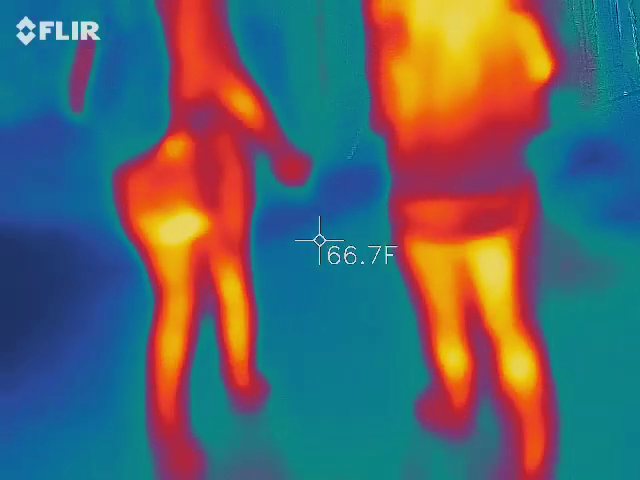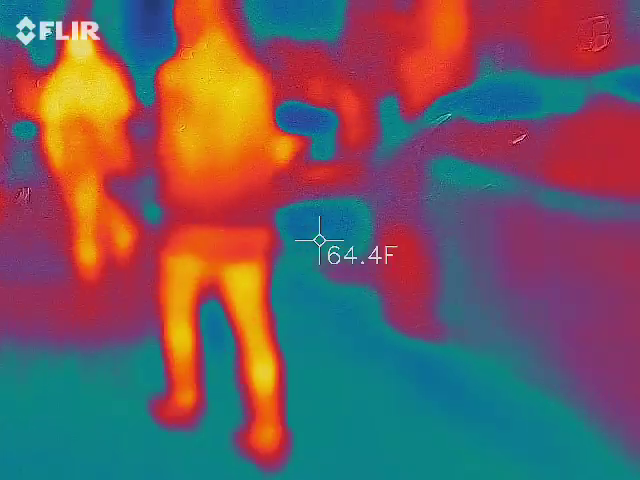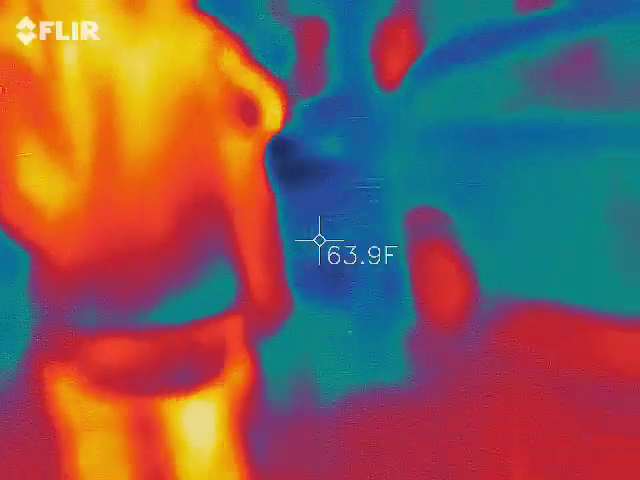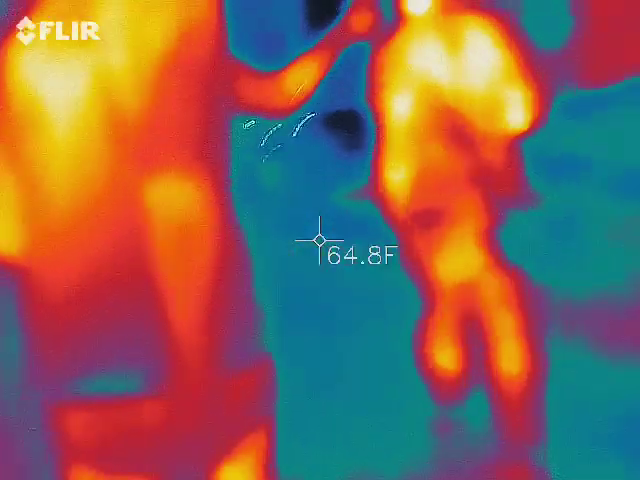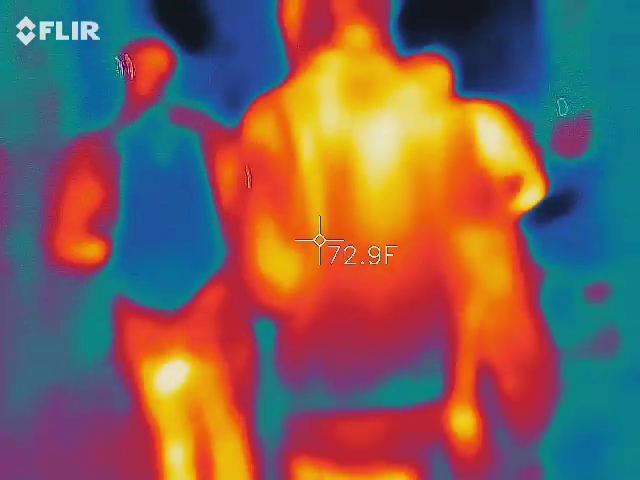Look at that. Oh, culinary tours. That's different restaurants. That is so awesome. I want to do that. These trees. Oh, it's just down here, that tree. Oh, it's those all the time. Yeah, we have a lot of those on there.